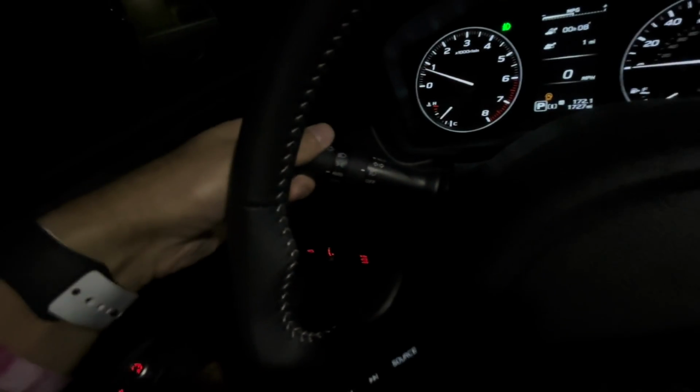But something interesting, I'm in park, if you guys can see that right there, my foot's off the brake. I'm going to turn the LED light on right there so you guys can see the lighting stock. Currently it's on auto. Let me turn it to off. All right, so it is off. The headlights are off.